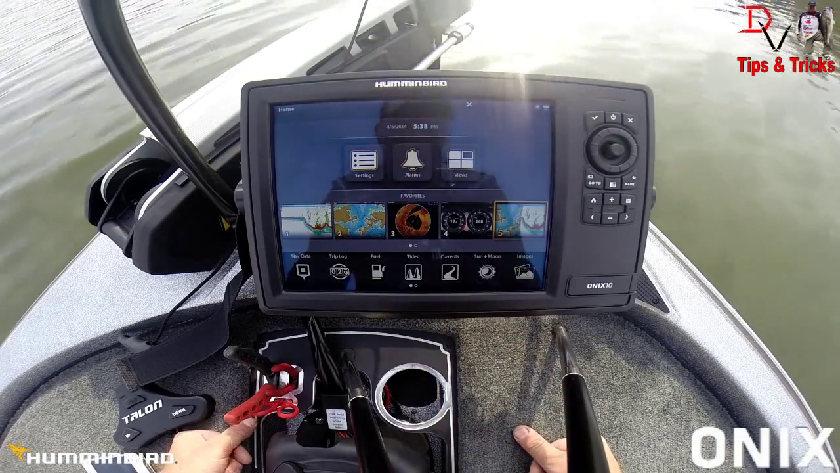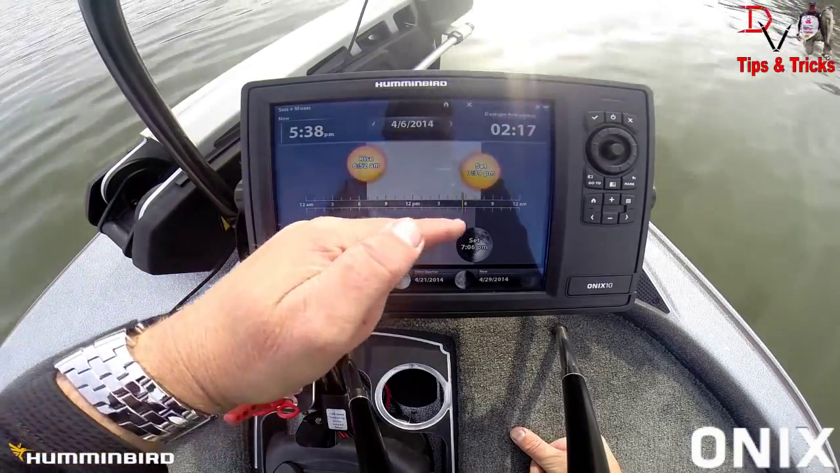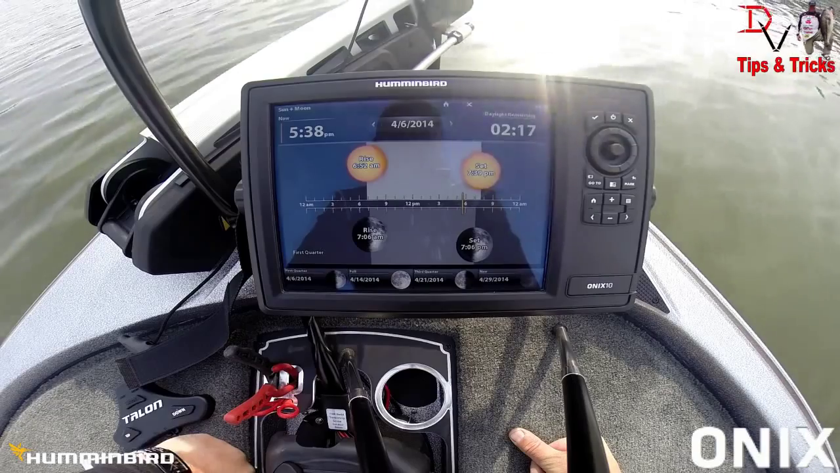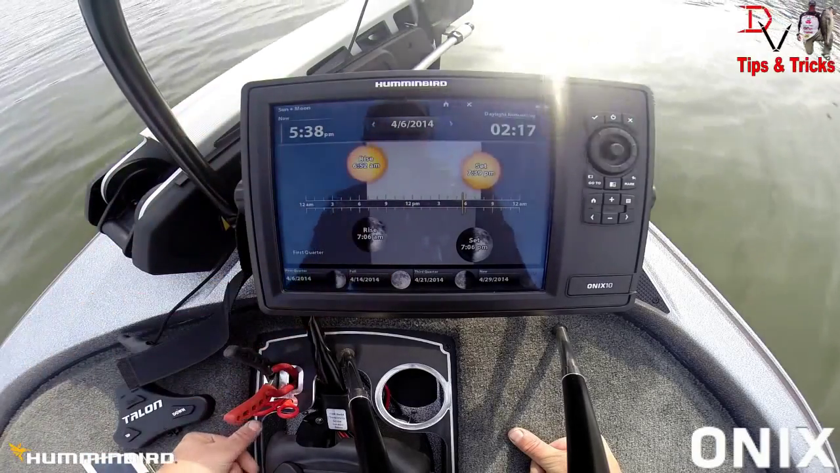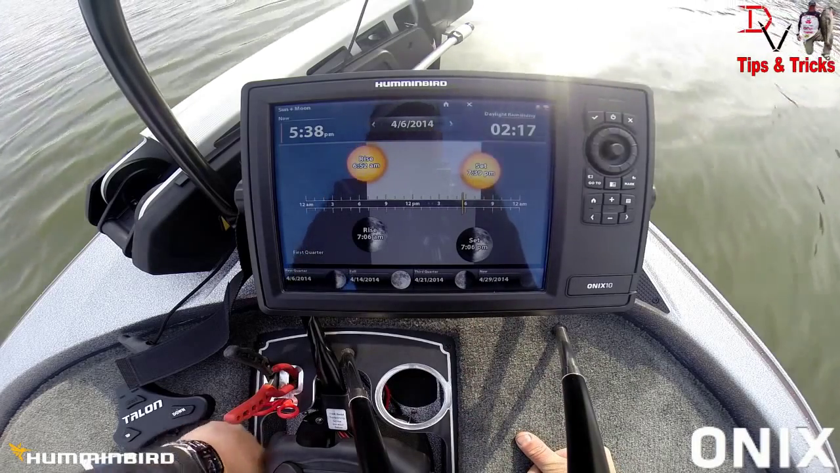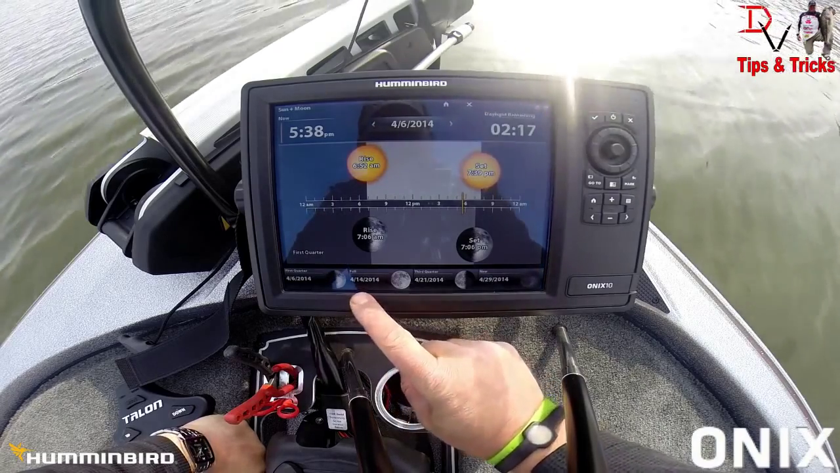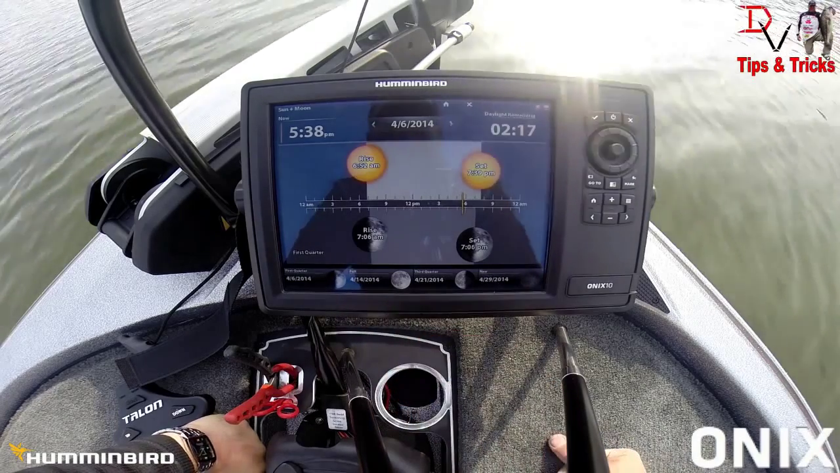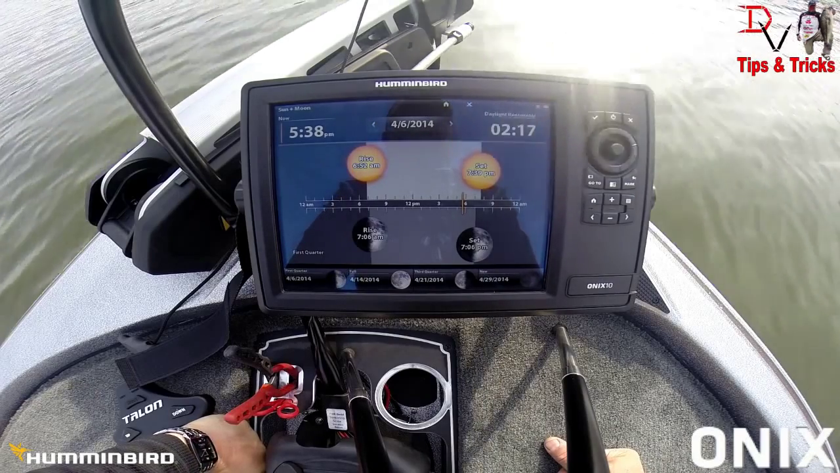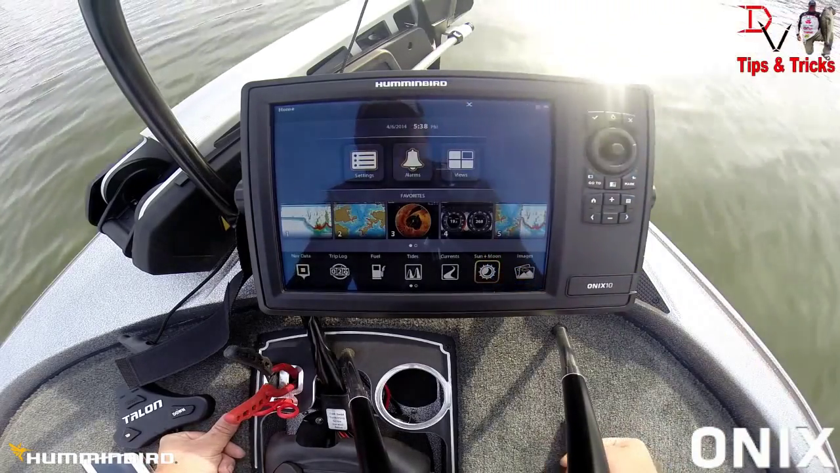Here's a cool new feature. Sun, 5:38 p.m. We've got 2 hours and 17 minutes of daylight left here. Tells me what time sunrise, sunset is. Tells you your moon phases. Wouldn't that be very handy, especially pre-trip planning? I think I'm going to be on some lakes down probably just a little bit south of here, 414, because it looks like we're going to have a spawn coming on with the moon. You can adjust through the date. We can go back to our home screen there.